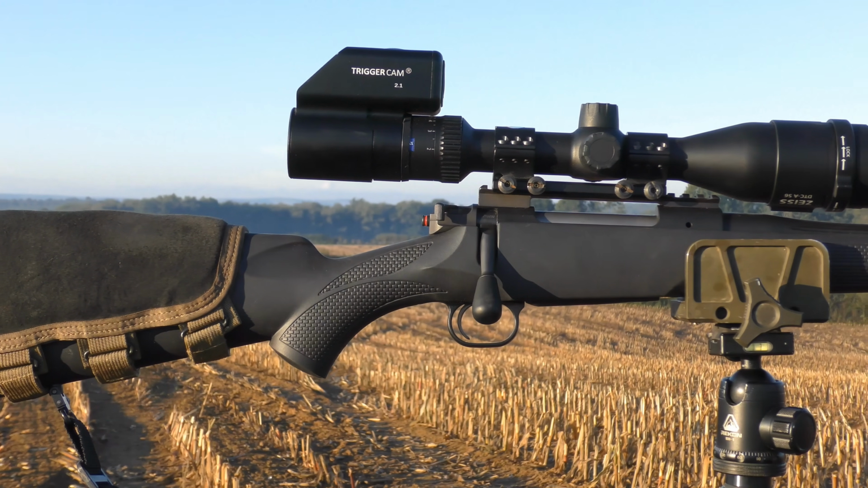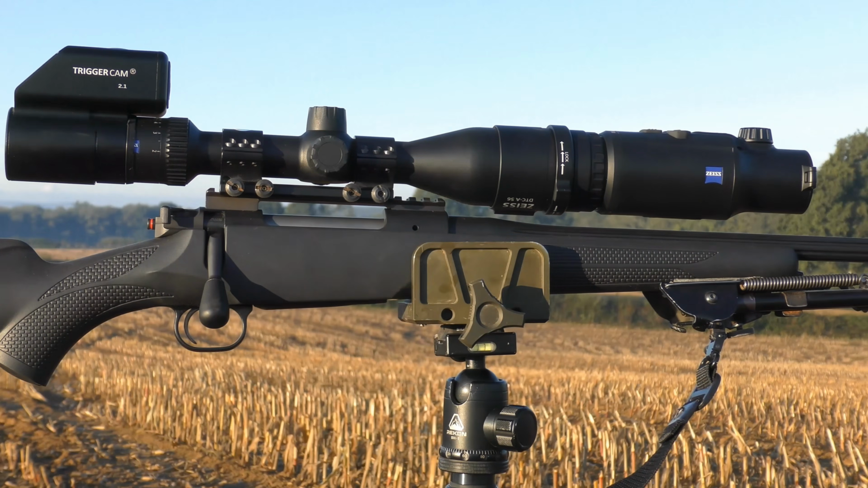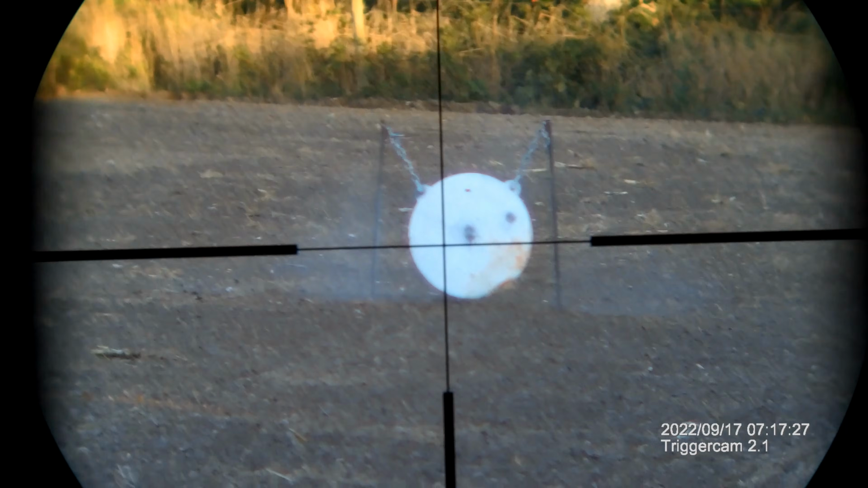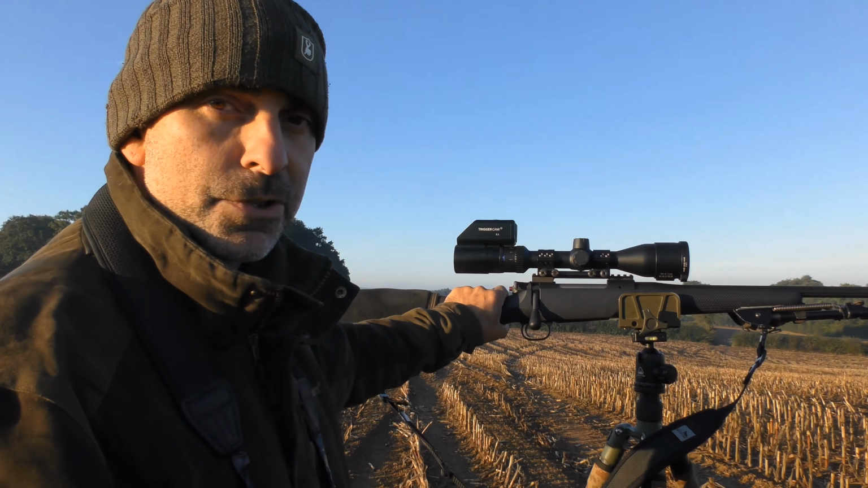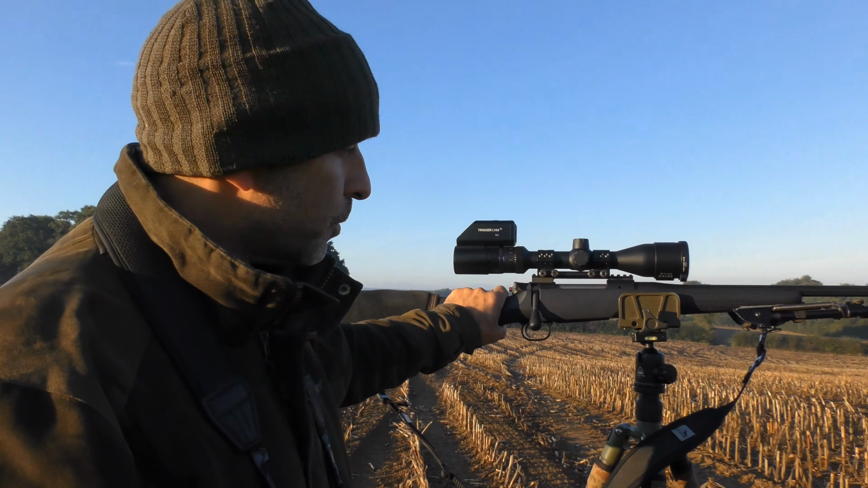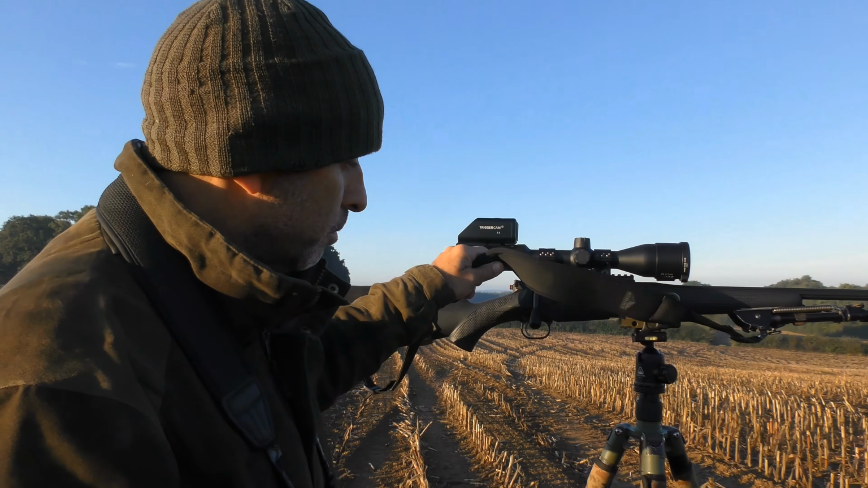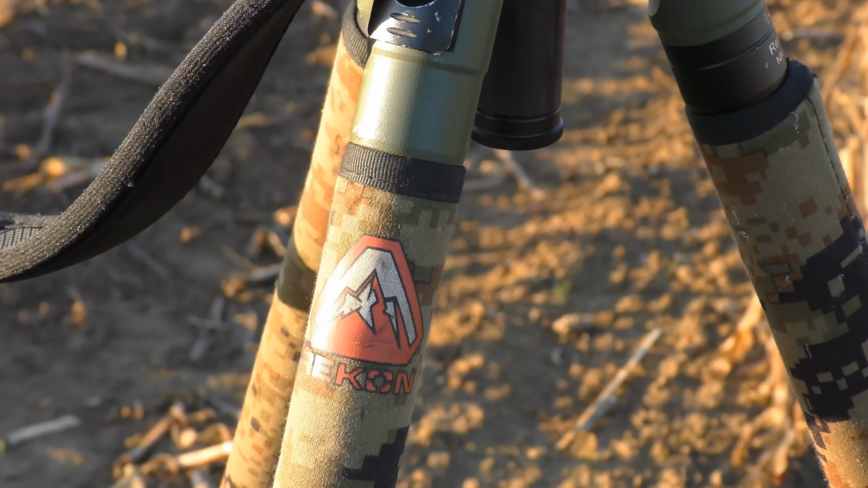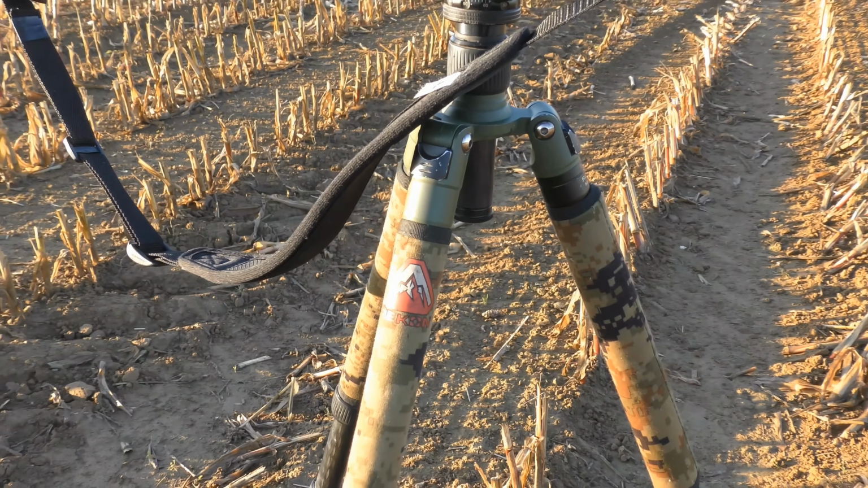The rifle we're using is the Mauser M12, another rifle that's on test, in .243. A really accurate little rifle that I've been very impressed with. I haven't had it all that long, but it's going to be used on quite a few Shooting Show and Shooting and Country TV videos. And as usual, the Recon tripod there, one of Scott Country's products, is a very good stable shooting platform.